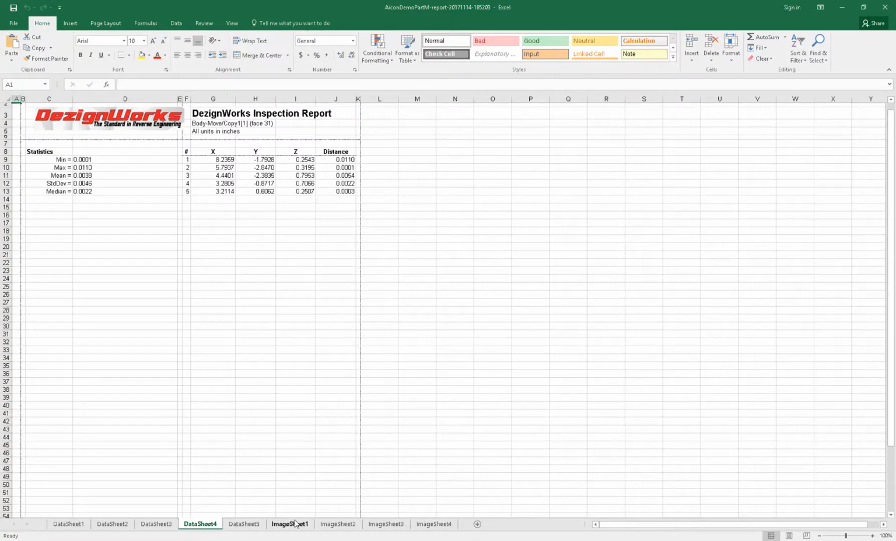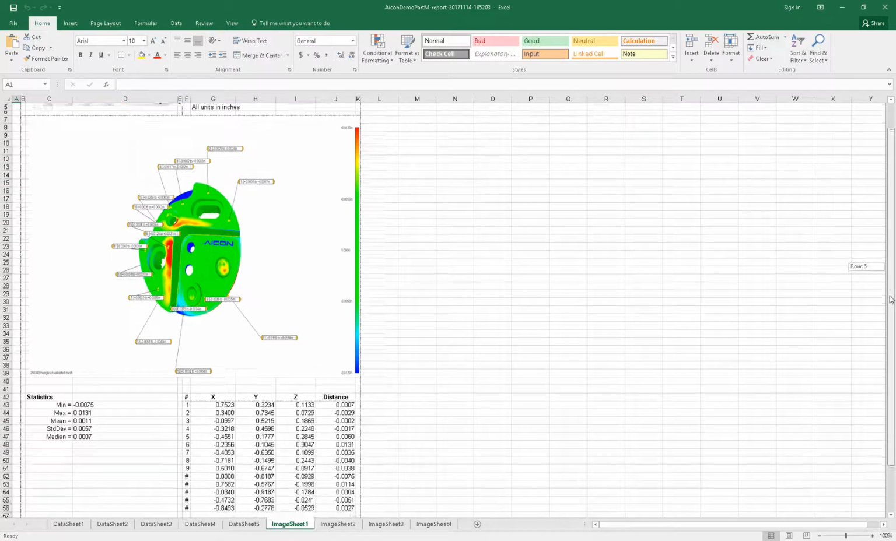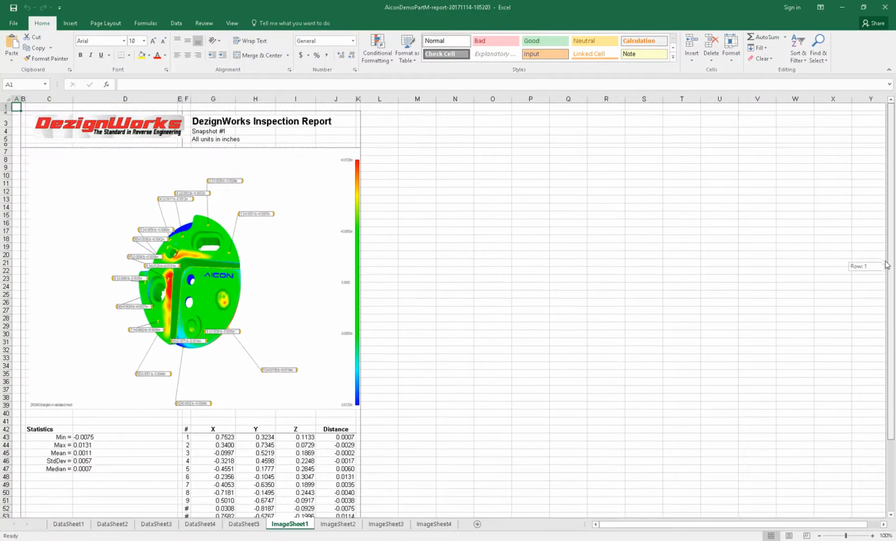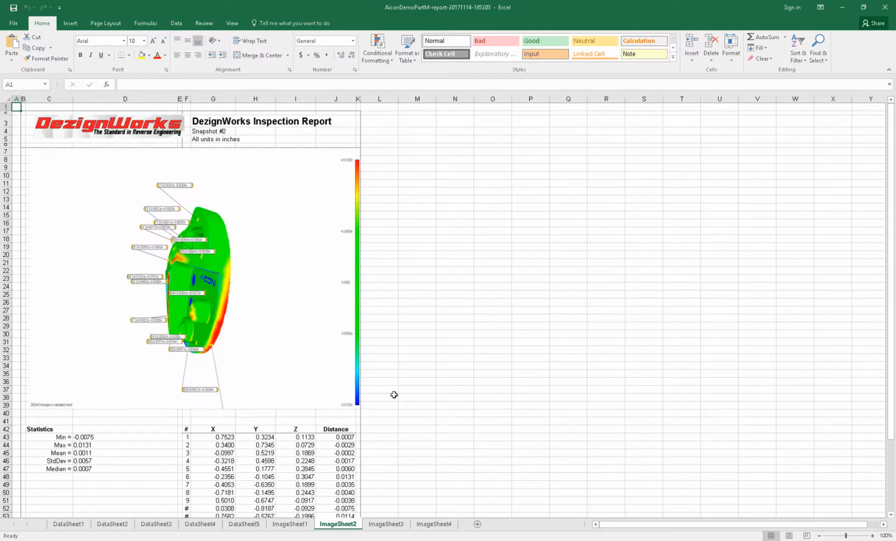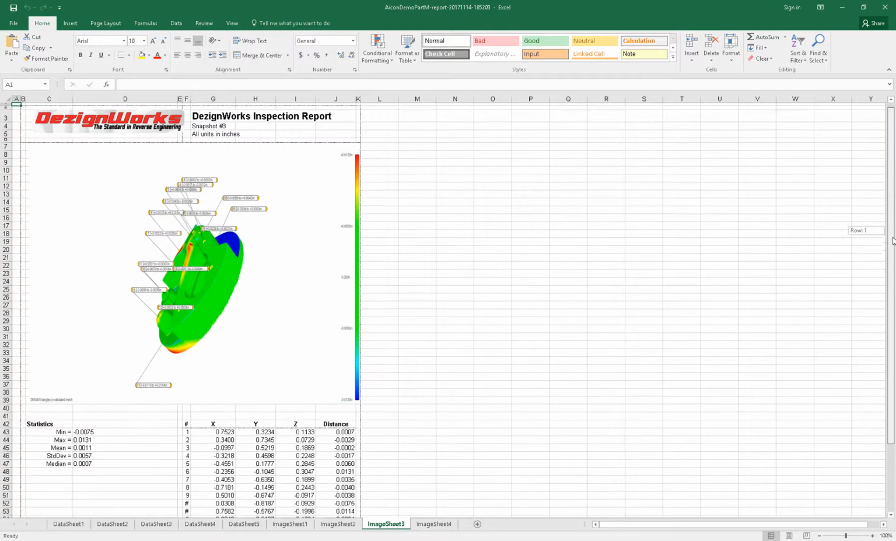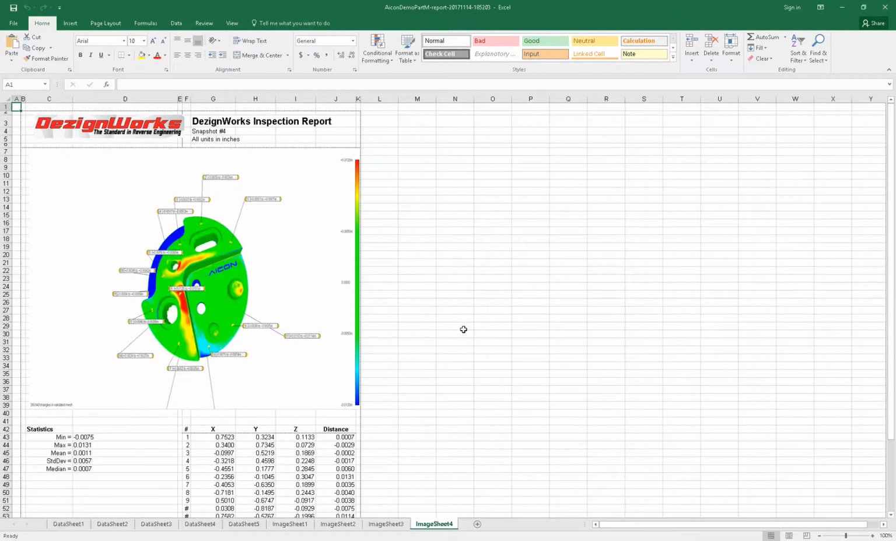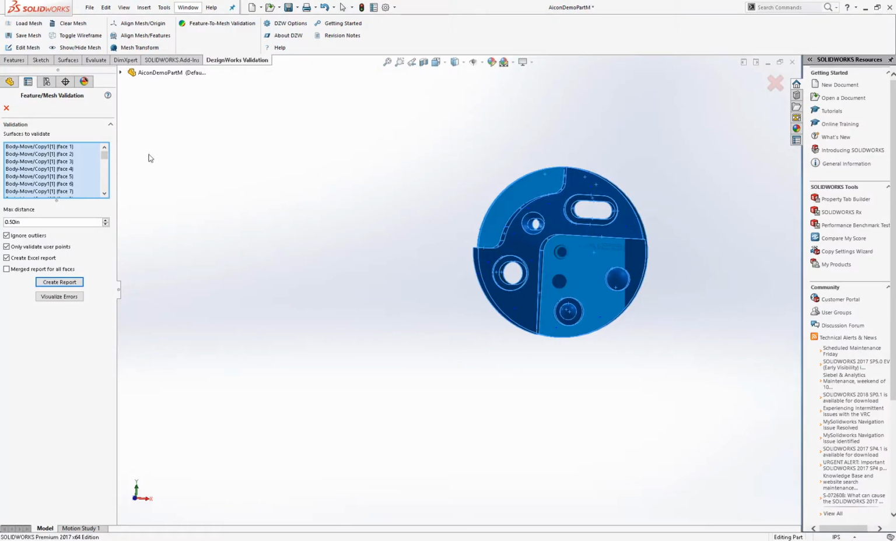You also can go to your image sheets. So for every time you clicked, here's your image sheets with all your datums on it. Image sheet 2, 3, with all your data and all your standard deviation, these standard printing. So you can see the Dezignworks integrated inspection module for Solidworks is fast and efficient and very easy to use.